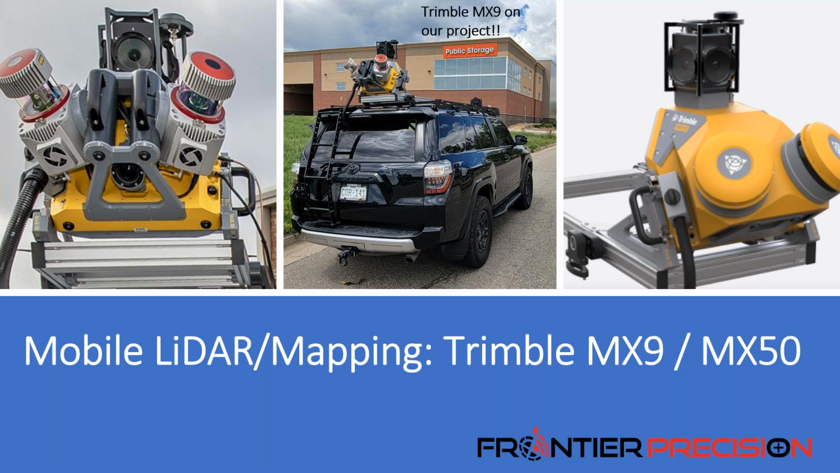So here at Frontier, we offer rental and mobile mapping technical services, consulting, that sort of thing, using our MX9 and MX50 systems. Both of these mobile LIDAR systems can be easily deployed on a wide range of vehicles. As you can see in the middle image, it mounts to the top of an SUV or a truck. They're both very compact and lightweight, making them capable of being shipped if needed. I know that we've shipped ours between our offices, out to Seattle, up to Alaska, and everywhere in between. They're easily transportable and can be mounted in a matter of minutes.